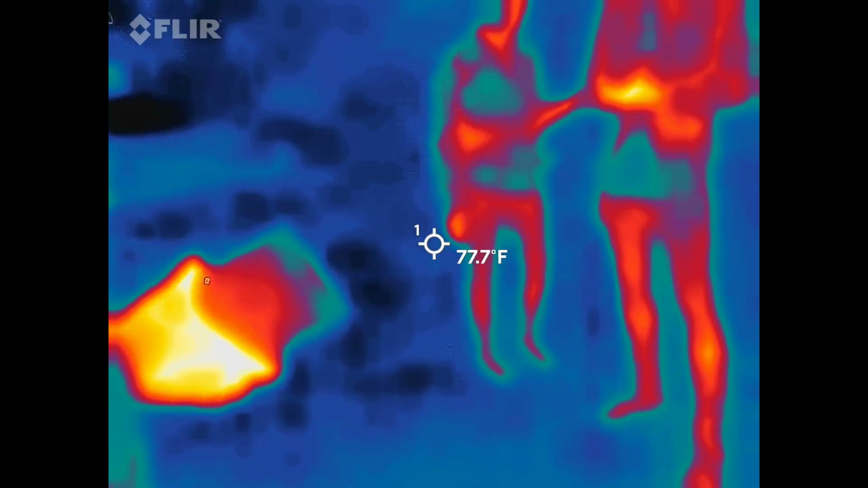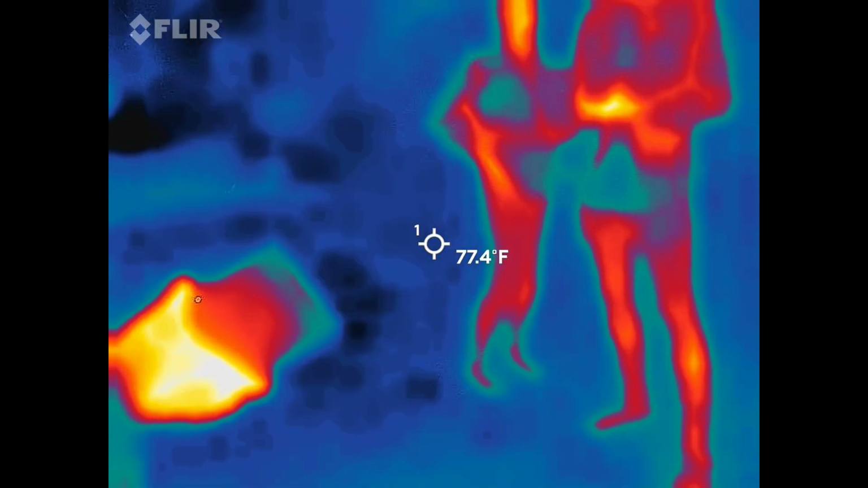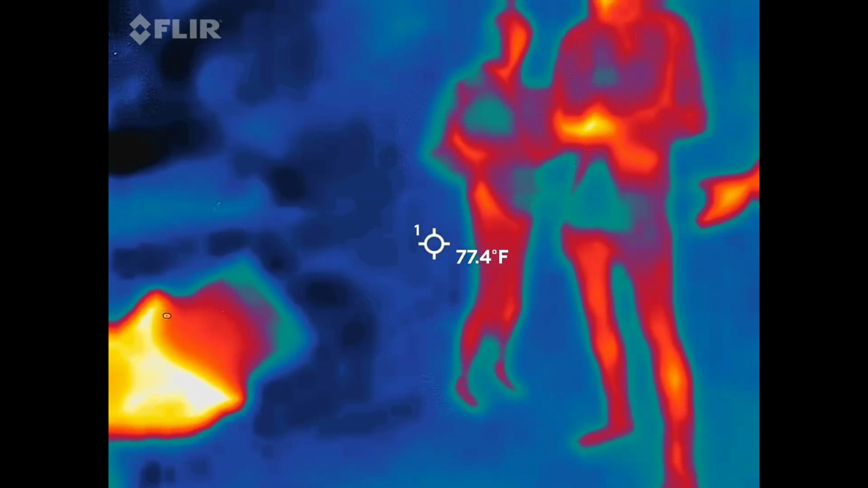Why did he refuse medical treatment? He's a doctor. He probably just thought he had lead poisoning and tried to bleed it out himself, but he failed, because obviously he died.